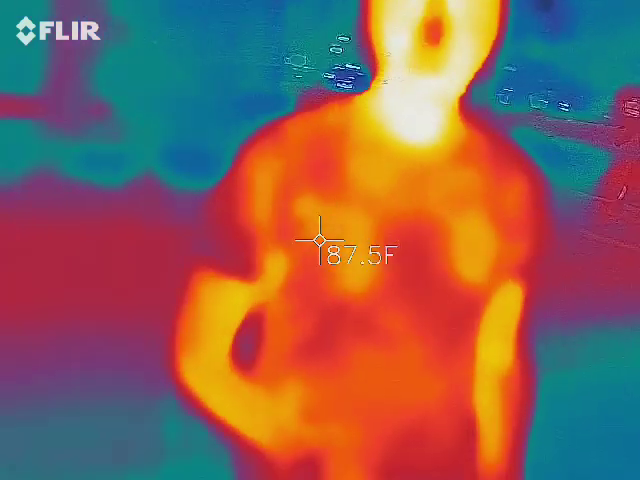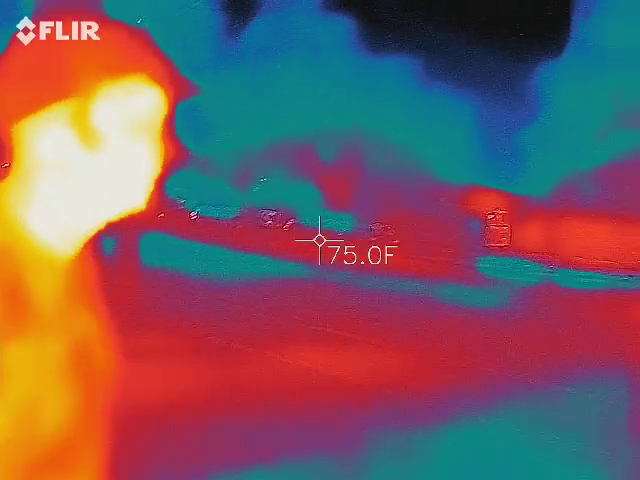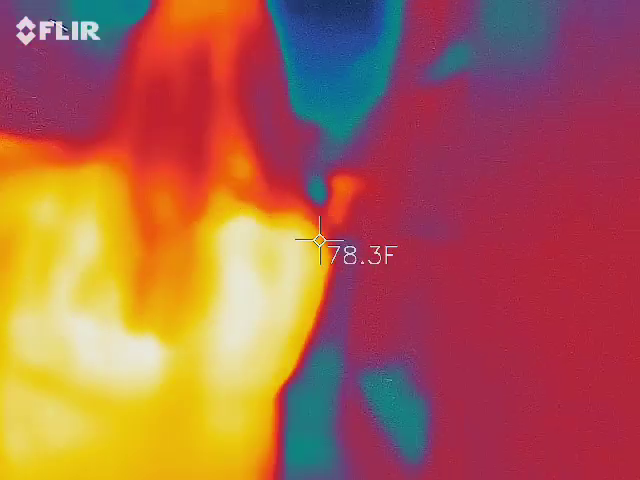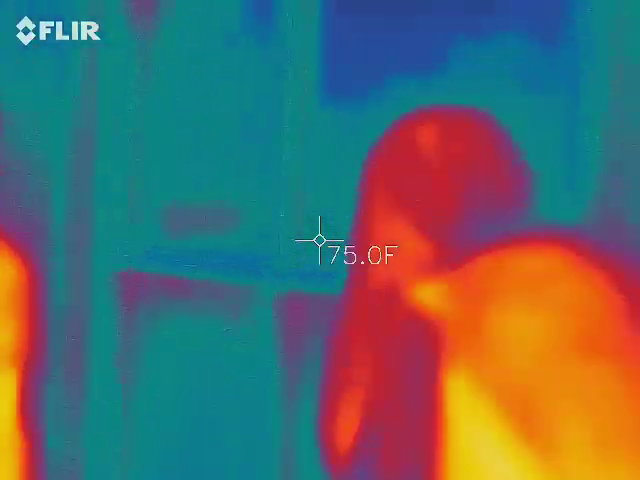Yes. Where's the bullet hole? Apparently it's in the wall. And don't set off any alarms for that. So apparently it is on the other side, like there's a window over there on the other side of the door. Apparently it's underneath there.